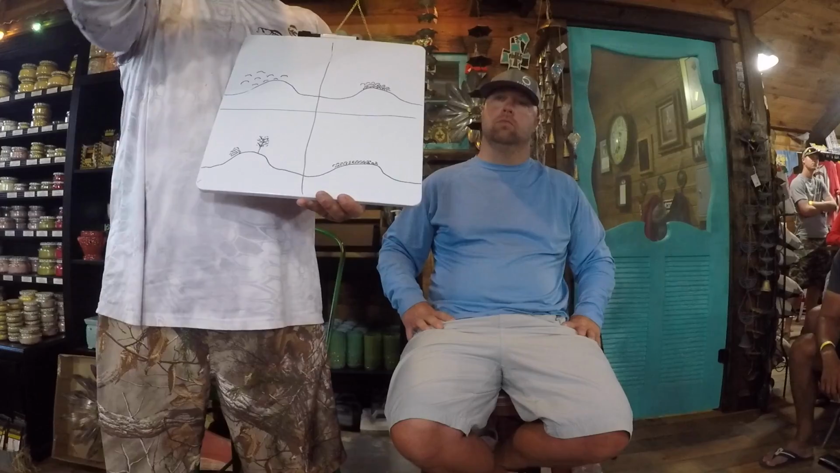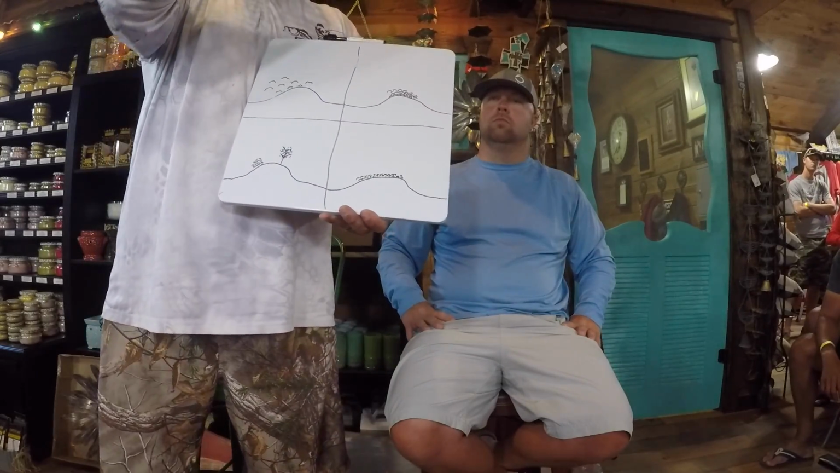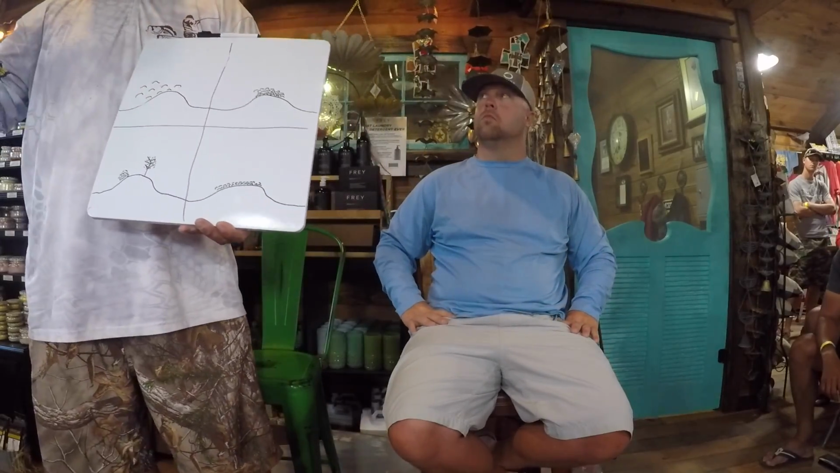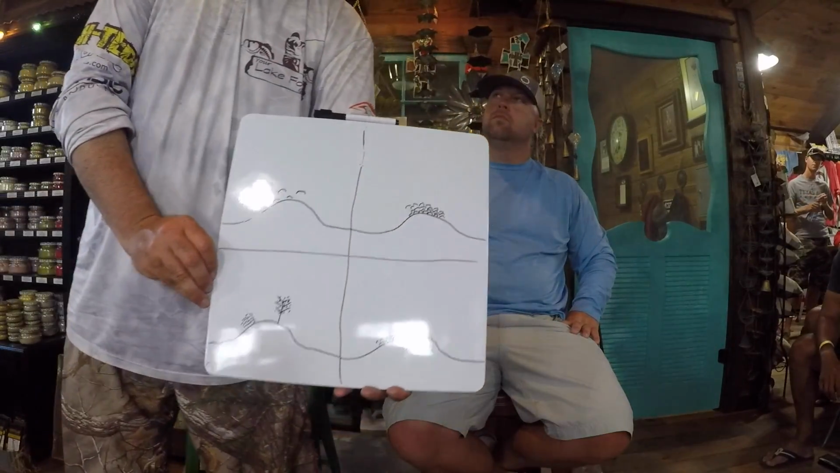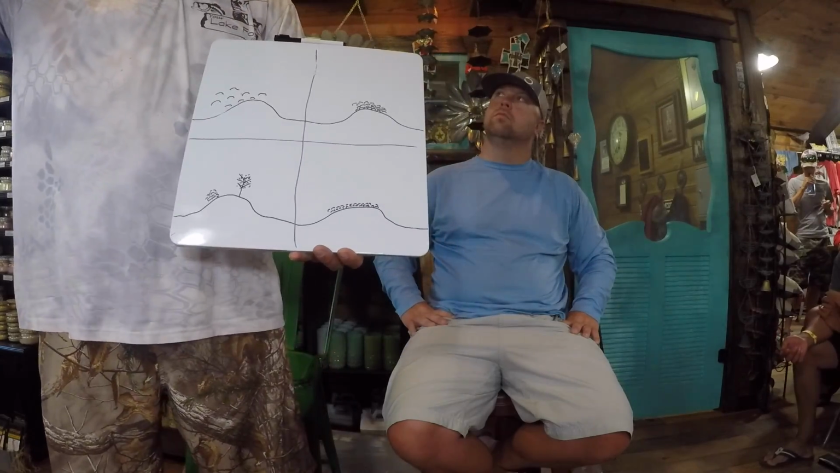They'll just be a thin line of tiny little arcs, or if you're on downscan, tiny little dots that are just hugged to the bottom. And that's typically what you'll see these yellow bass doing. Sand bass do something very similar. Up here we've drawn sand bass, and that's basically the same thing. It's like carpet, it's just shag carpet. It's a little bit taller. You know what I'm saying?